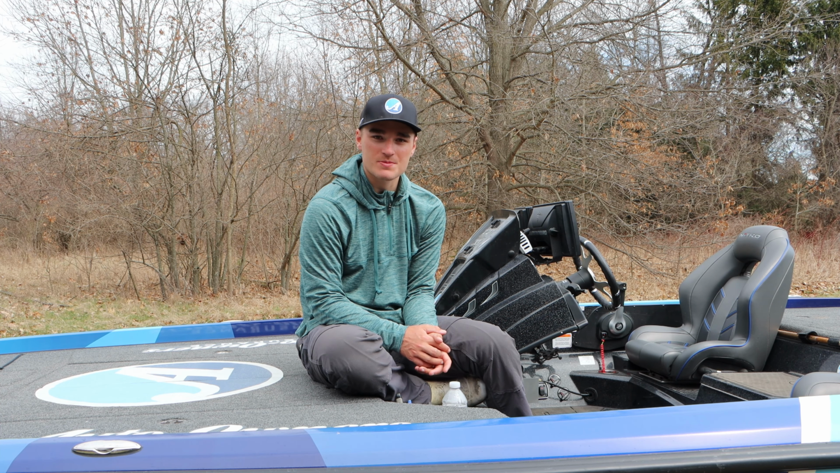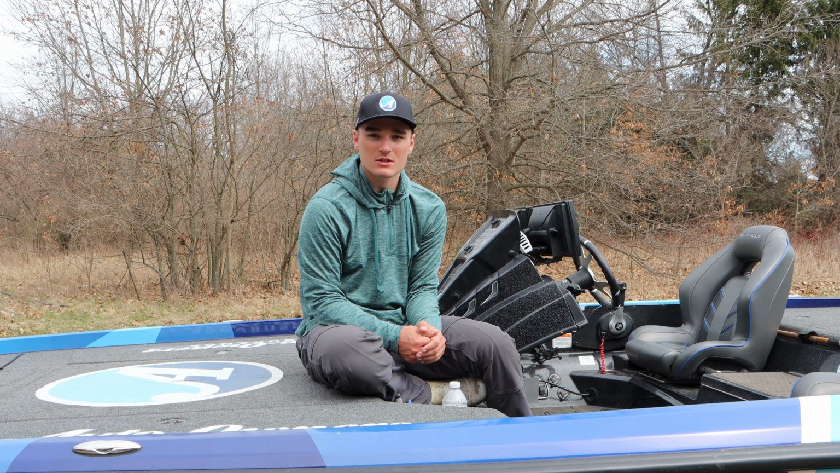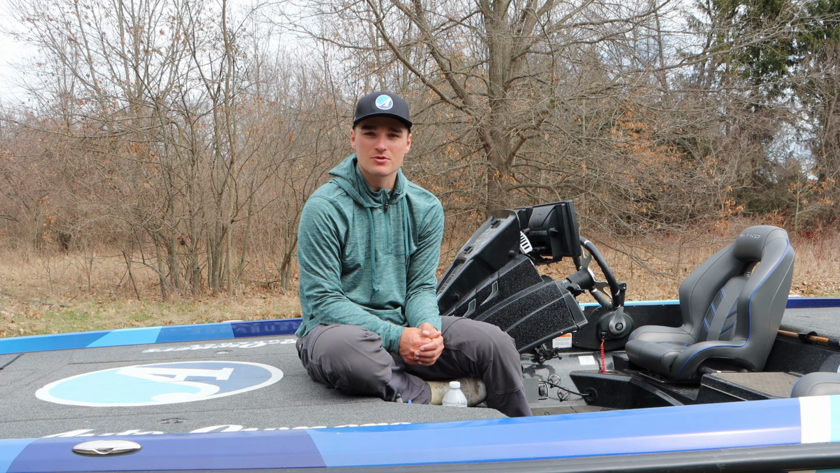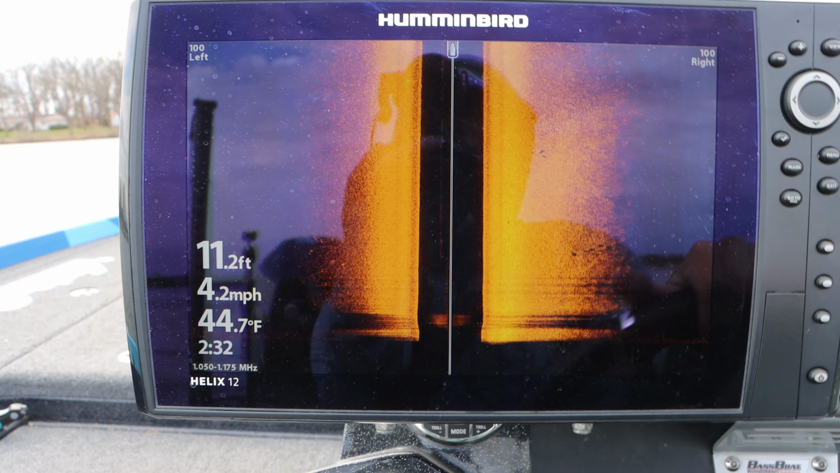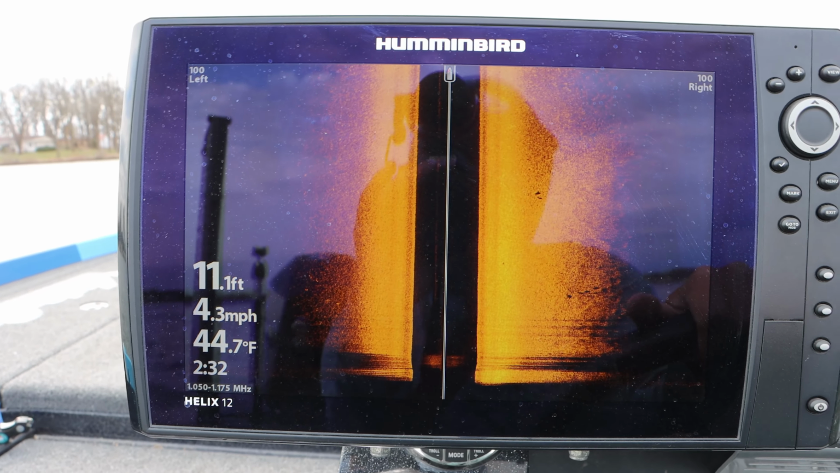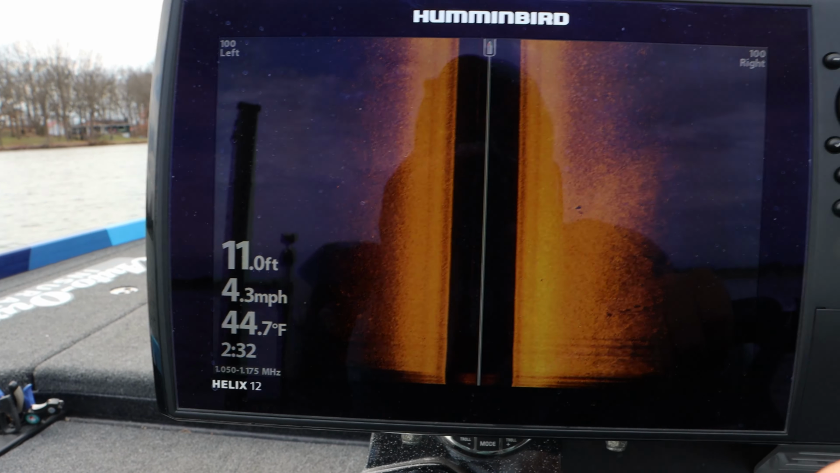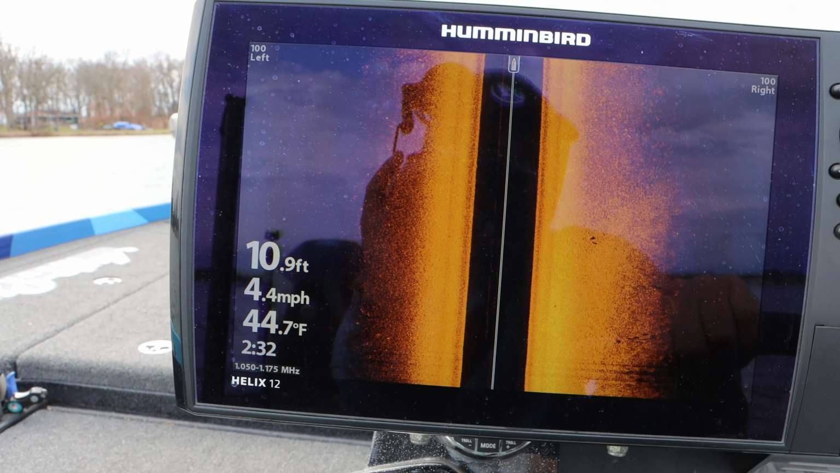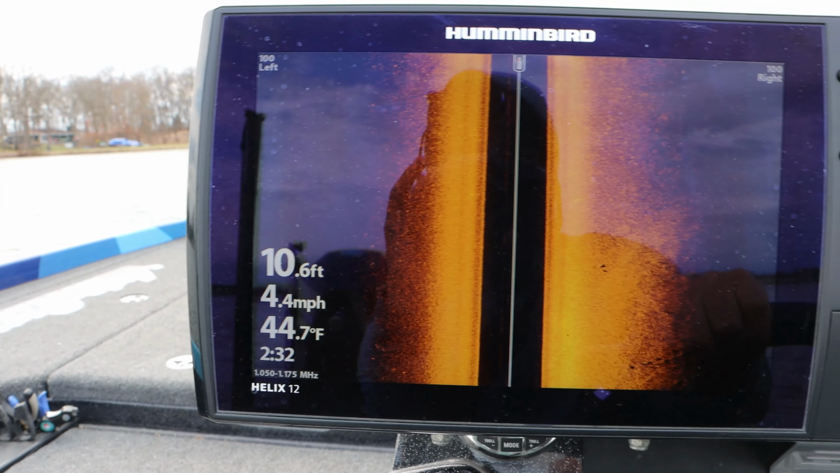I'll show you guys what a hard spot looks like and kind of how I mark it on my side imaging to make it easier to fish. Again, I'm just looking for that obvious harder return. You can kind of see out here it's soft, it's really soft out here. And when we come up to it, it should be pretty obvious.